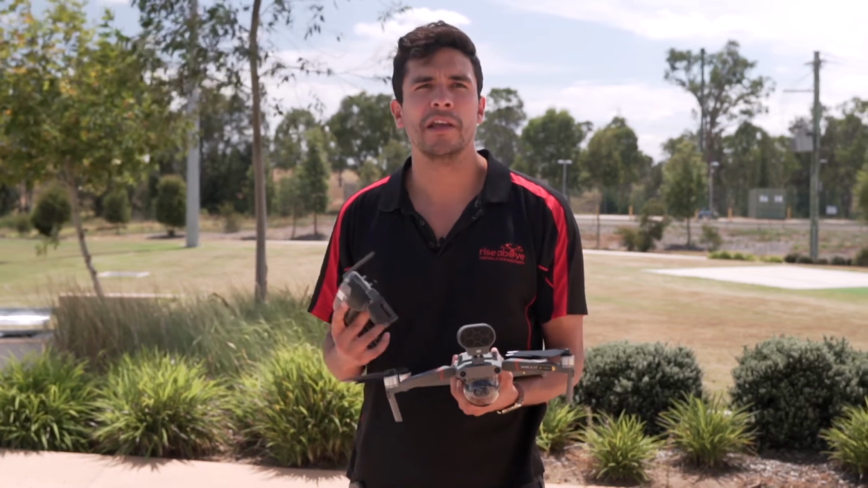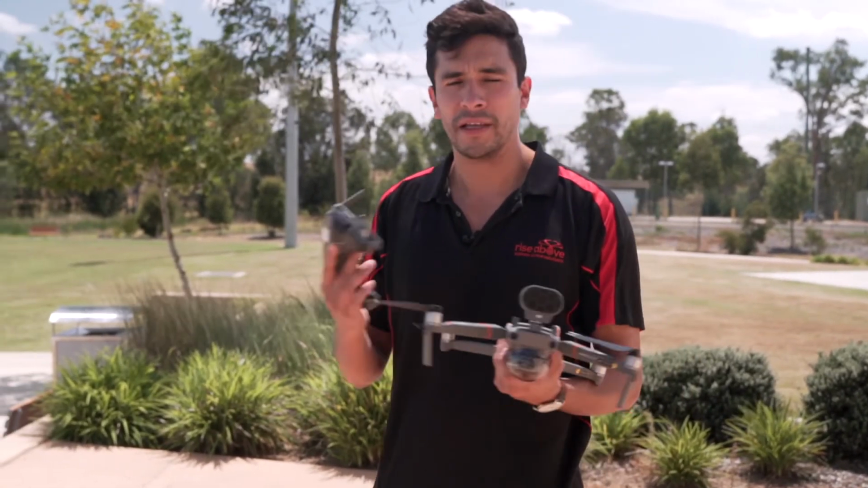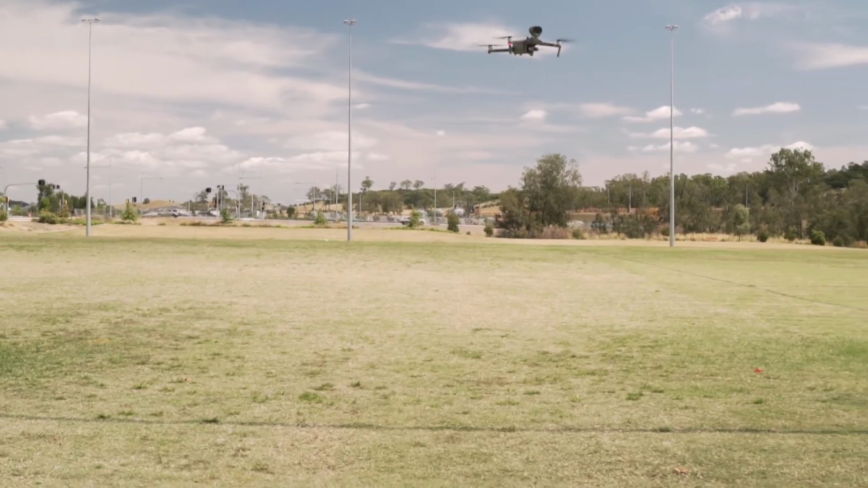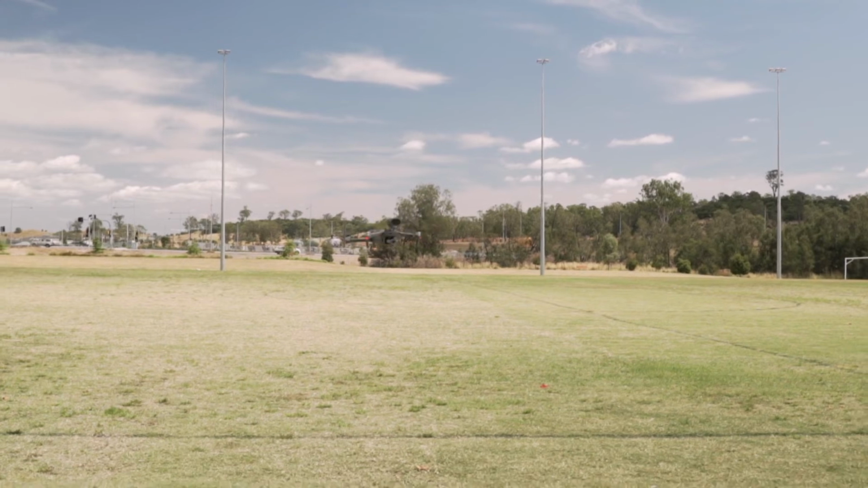The last feature which has been included on this aircraft, which is extremely beneficial for public service such as police or SES, is actually the ability to turn off the navigation guidance lights on this remotely from the app. This ensures safety and discreet operation in any situation.